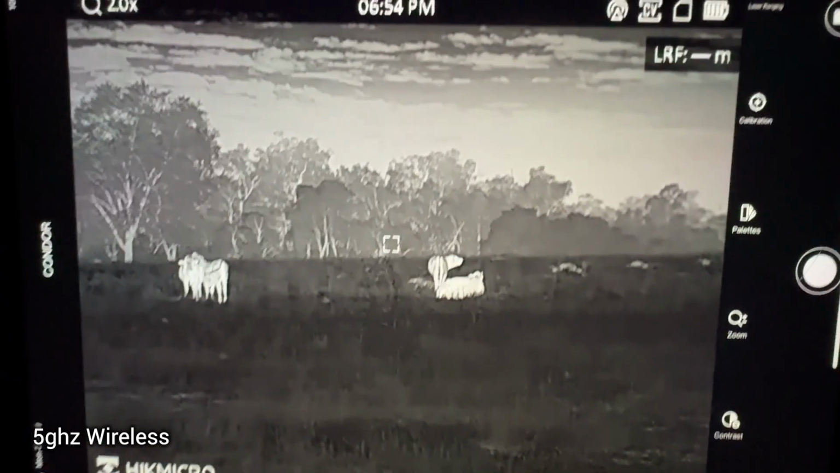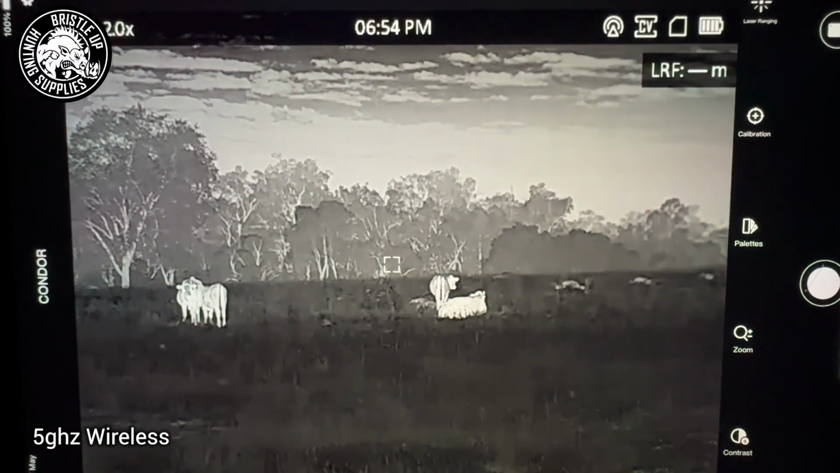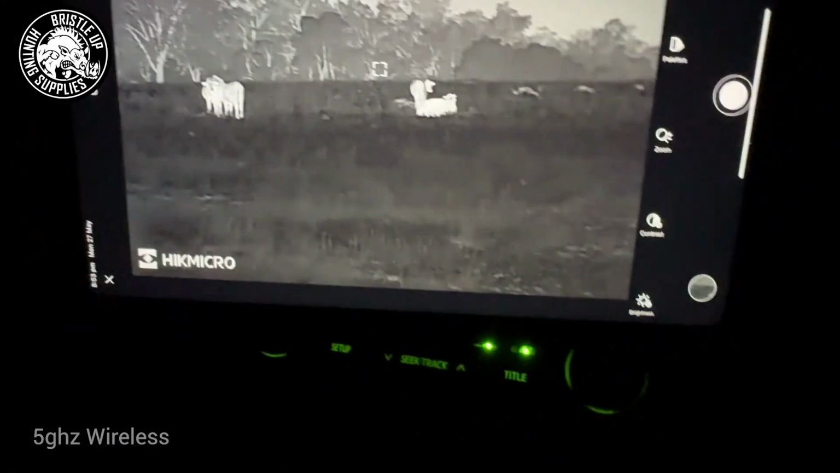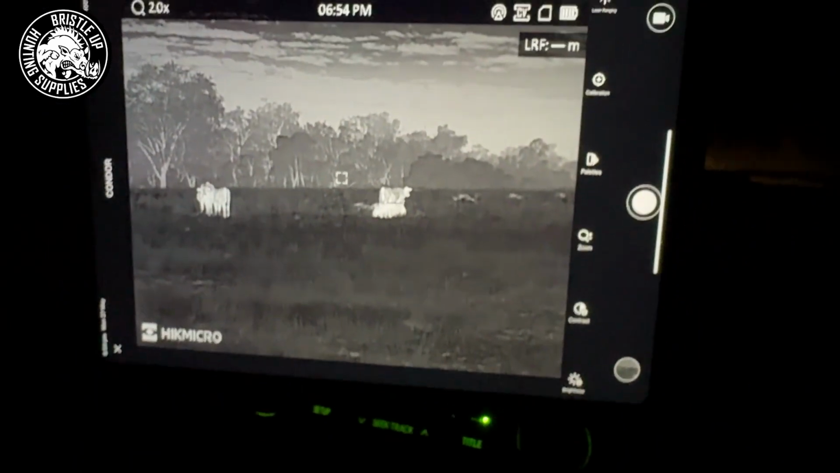So with 5 GHz, we're able to transmit a higher quality image as well as avoid the interference that we get on 2.4 GHz from things in the vehicle like the stereo system. As you can see, the stereo system's on. Good clear quality on the trees, the cows, everything. So that's a good quality image coming through there.